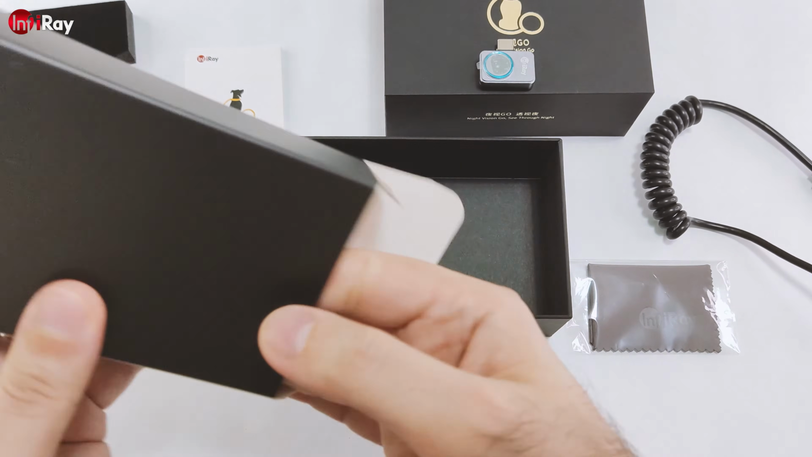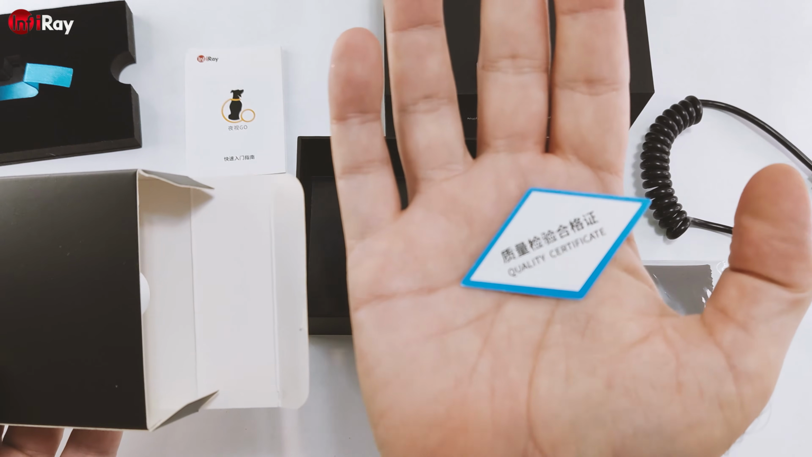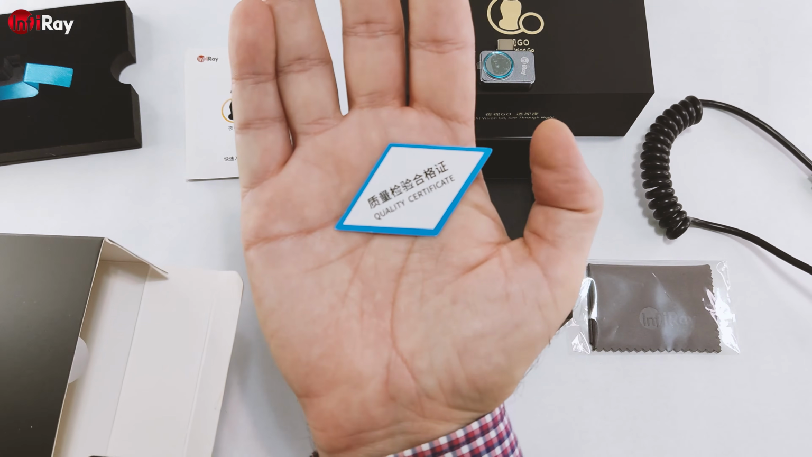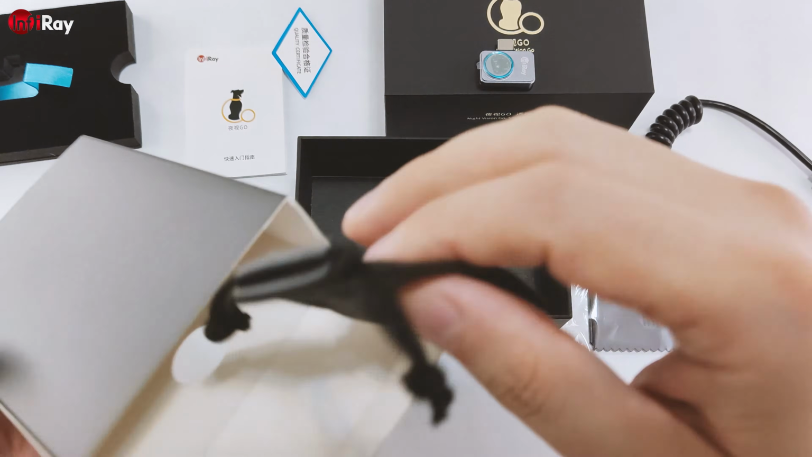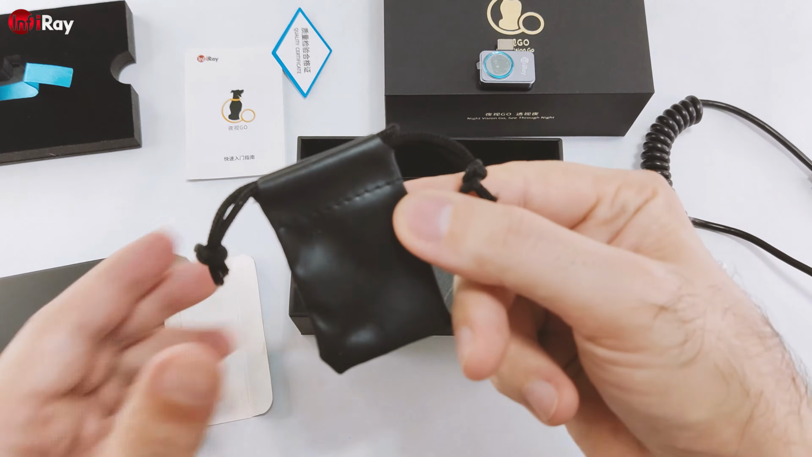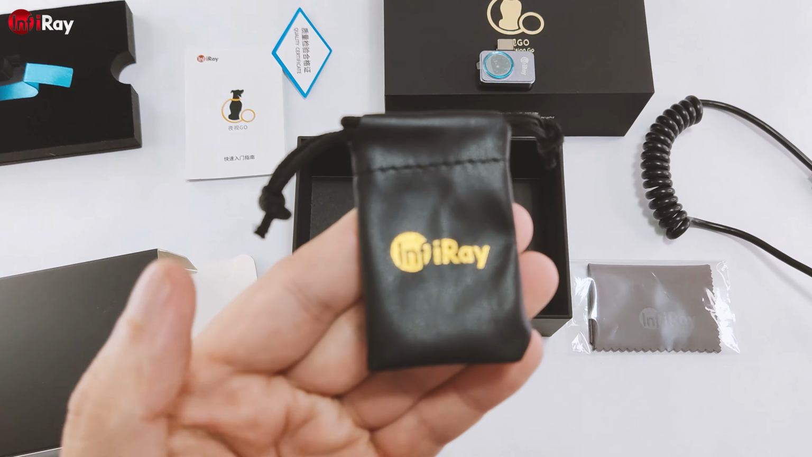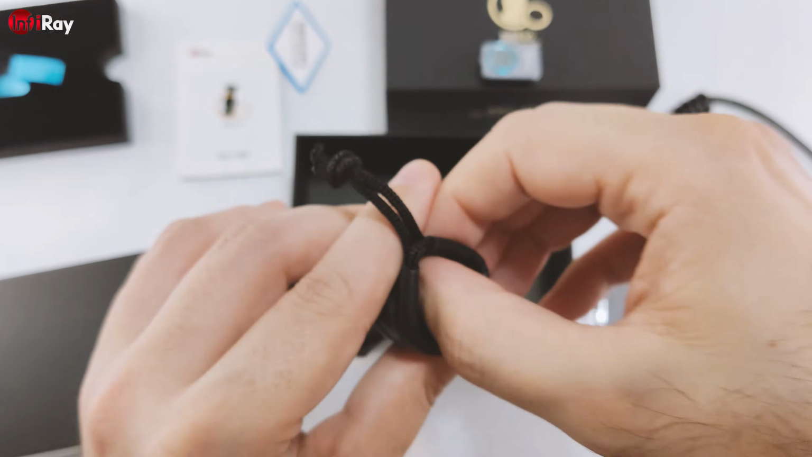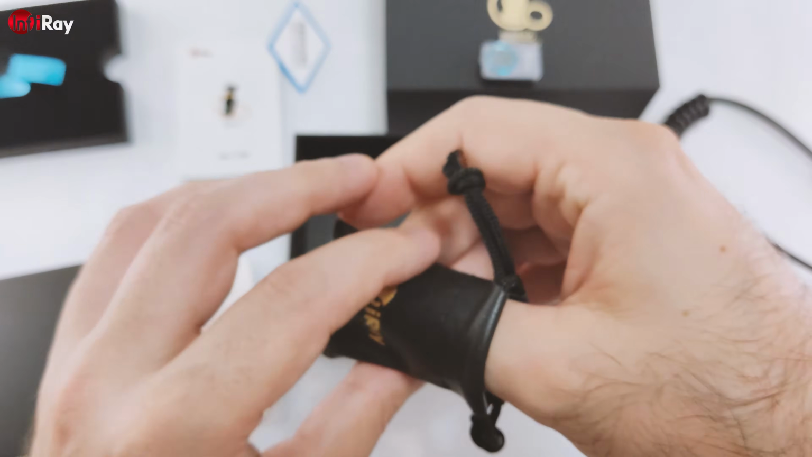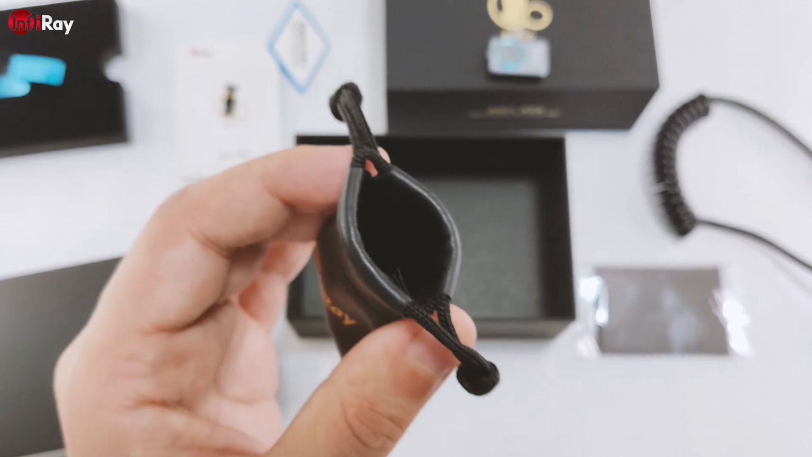Further inside this little box you can find a product certificate card, a quality certificate, and the last thing inside this box is this nice and small carrying pouch with the InfiRay logo on it. It's kind of fake leather, but it's very comfortable and very good for this. It's going to protect this camera. This can fit into any purse, anywhere.